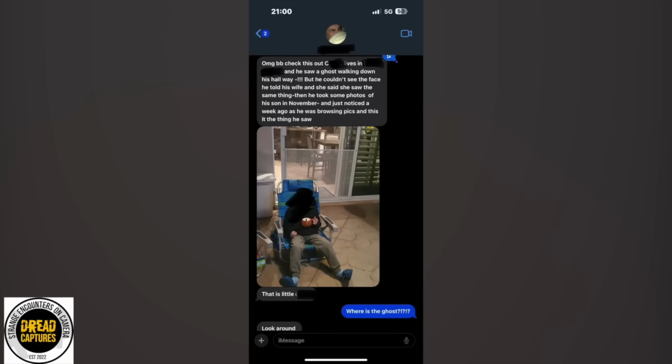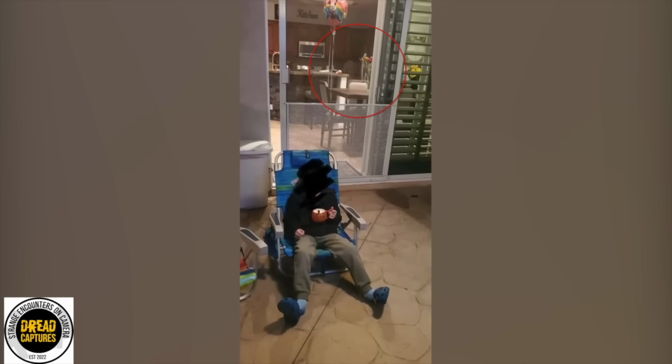Let me give you the rundown of this photo before you try to decipher it. This is the wife texting her husband saying so-and-so saw a ghost walking down his hallway. He couldn't see the face, he told his wife, and she said she saw the same thing. The guy remembered he took some pics of his son in November and noticed something weird in the background. Well, this is the thing they think they saw. Yeah, what the heck is that?